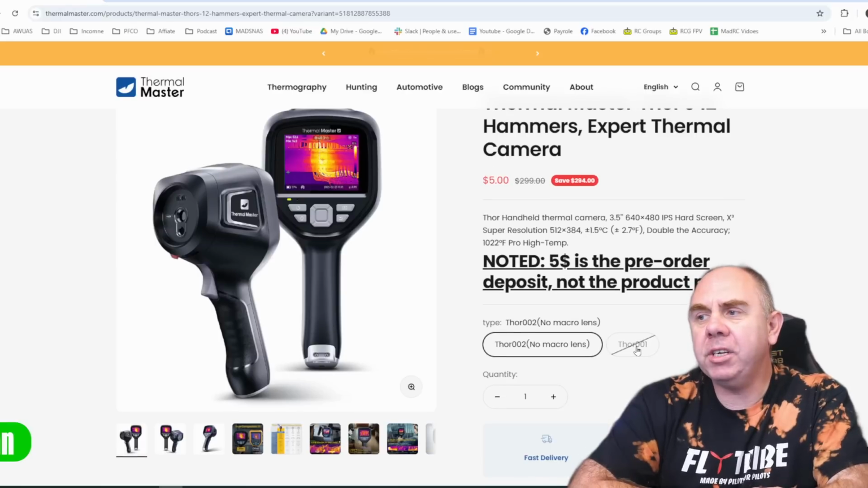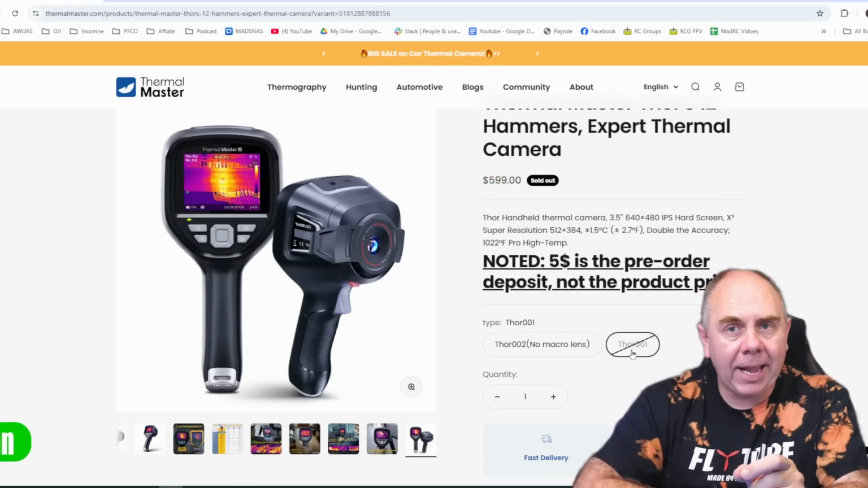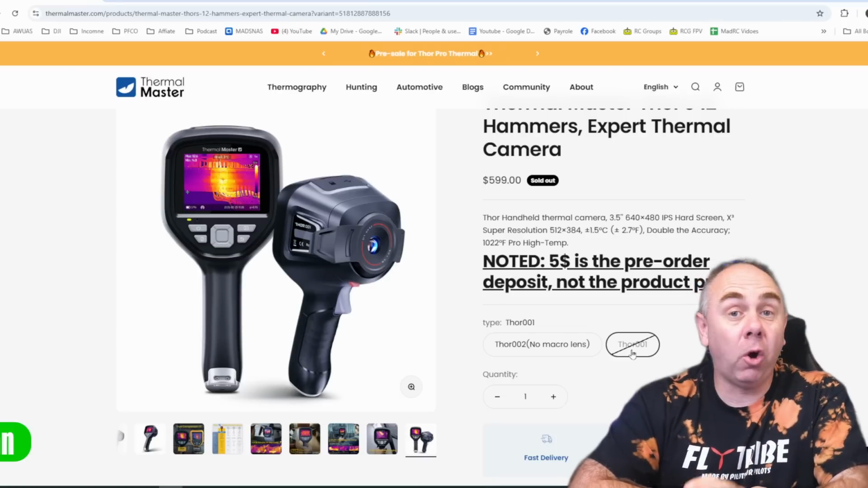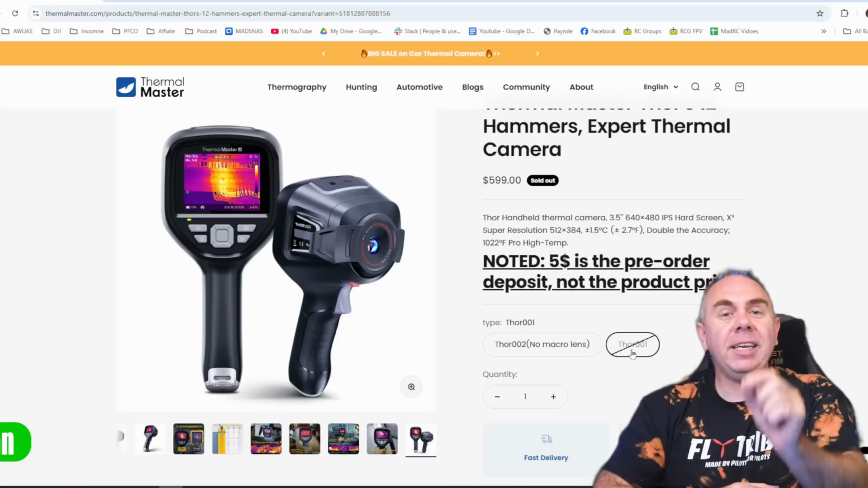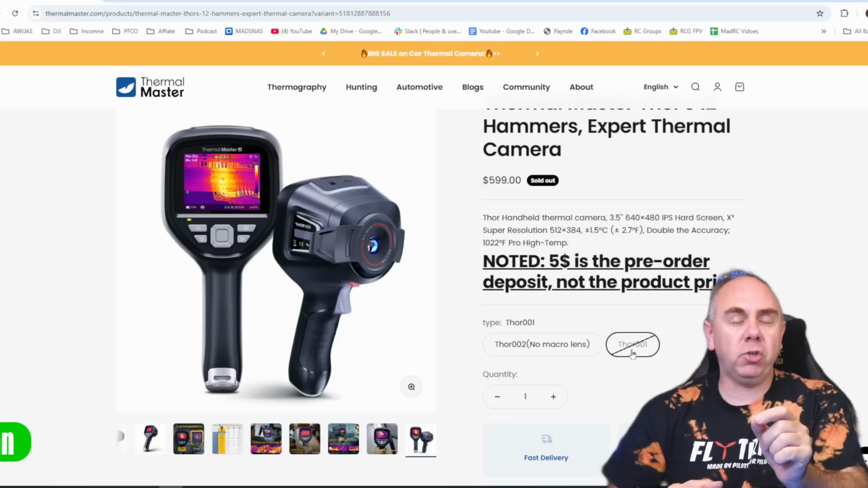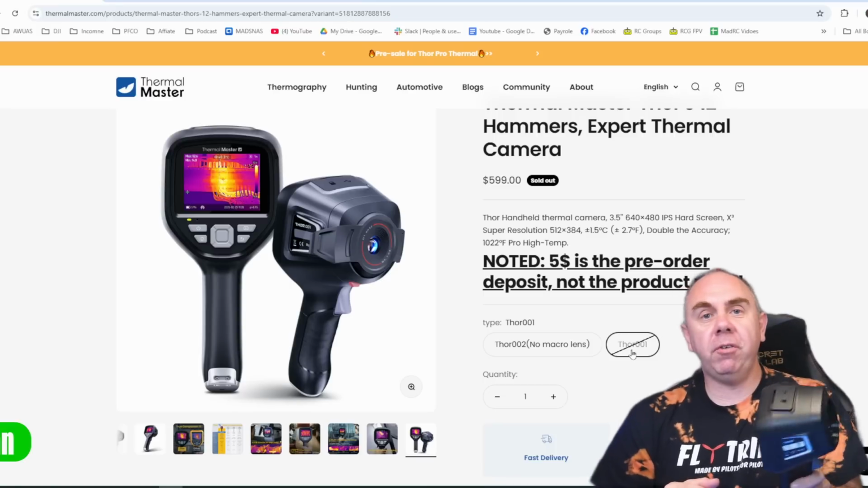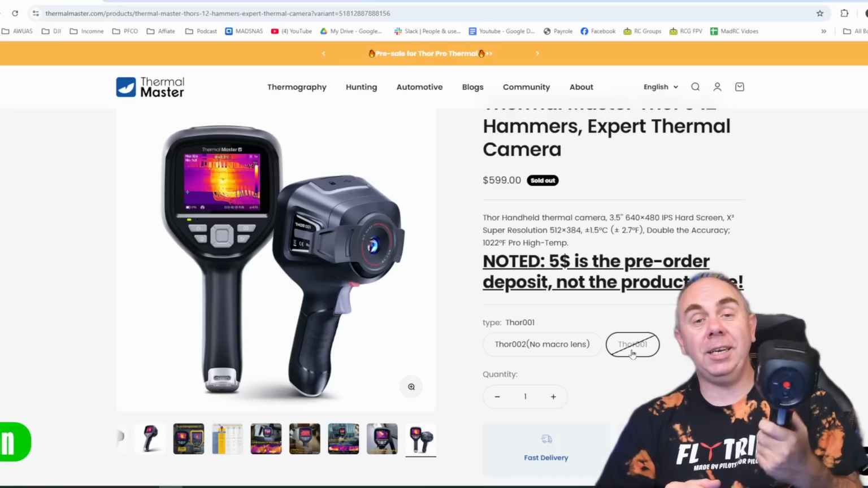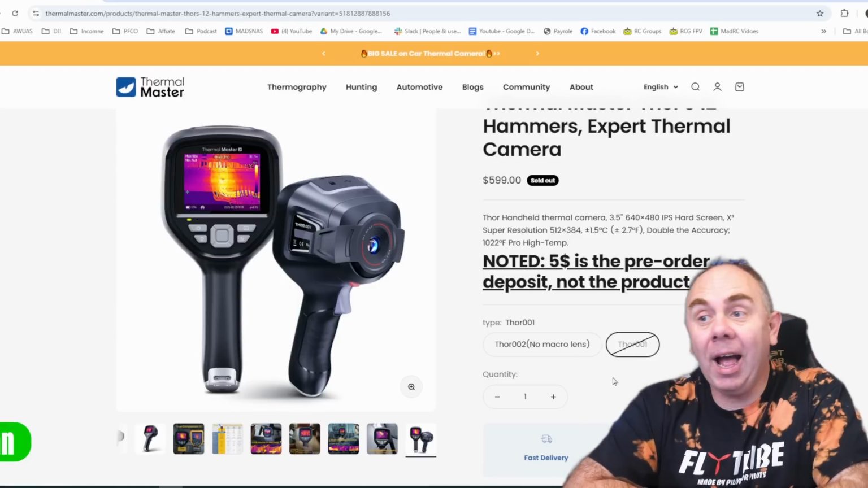And then there is the Thor 001, which is going to include the macro lens. That version is going to cost twice as much, $599, but that is still a hell of a lot cheaper than the equivalent from other manufacturers. The 002 version, the standard version, is at least 3 times cheaper, and that's at least half cheaper.